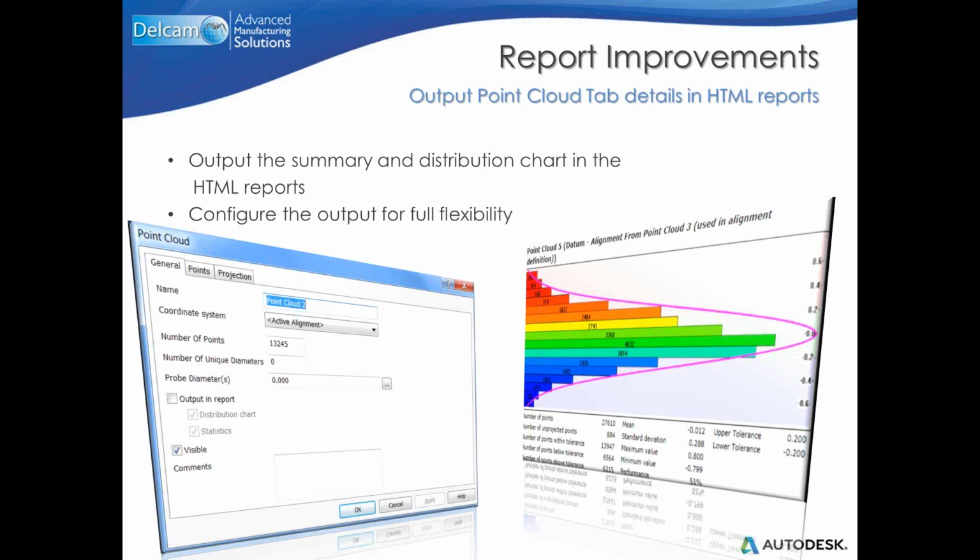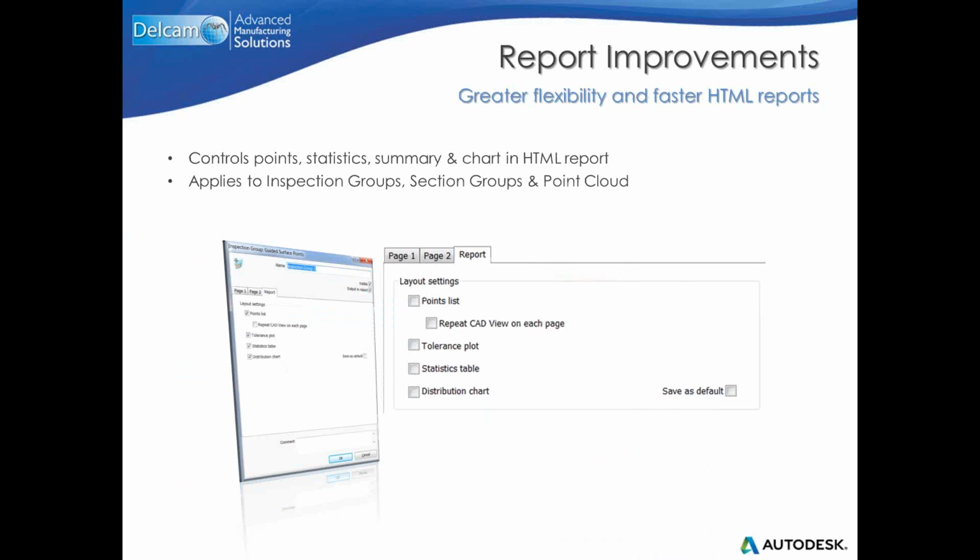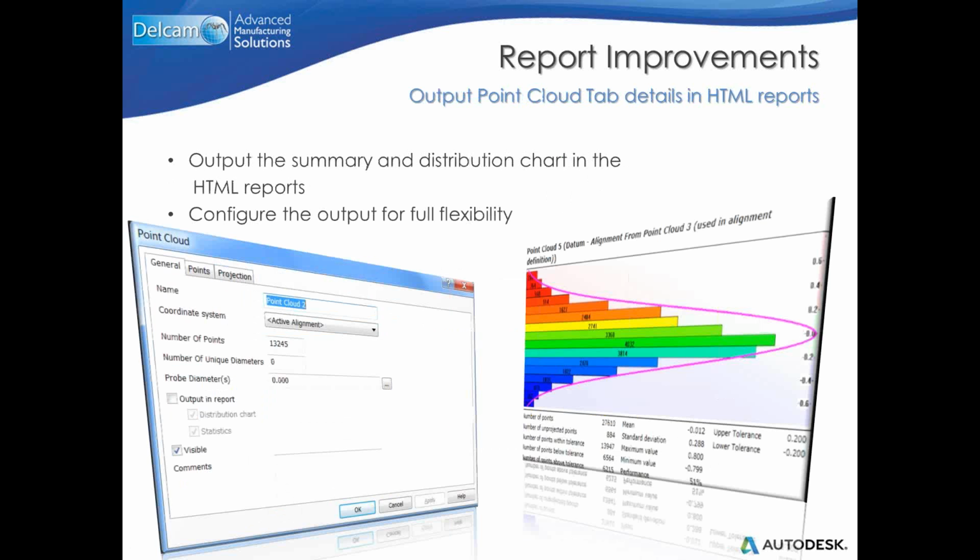Now we can export or output the report if we want, or we can just output a distribution chart or the statistics, or both, by clicking on the general tab here on the point cloud group, and we can see our graph and our stats right in the HTML report. So giving a way to also print out, see in the HTML report, export the report, print it out, giving the user more flexibility.